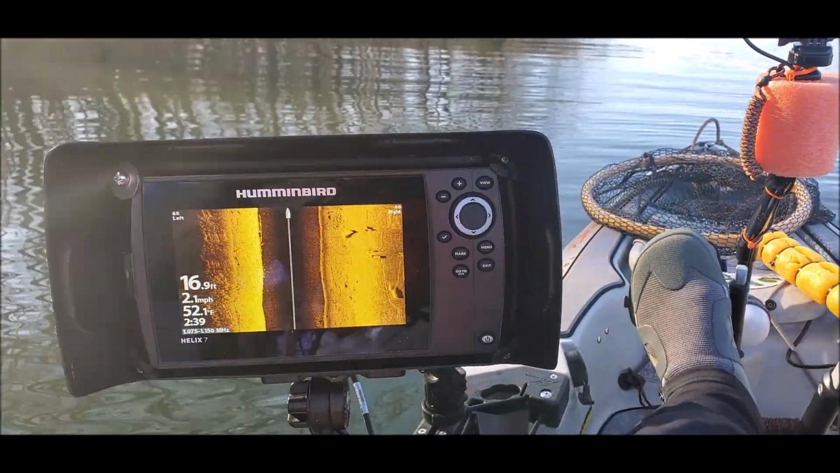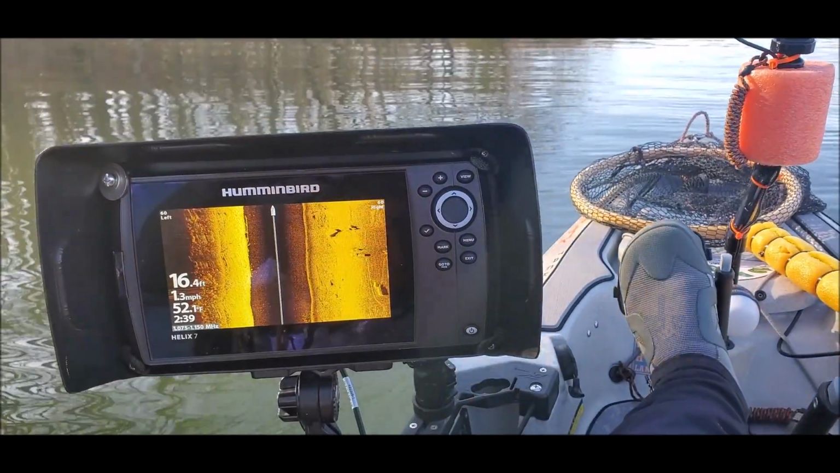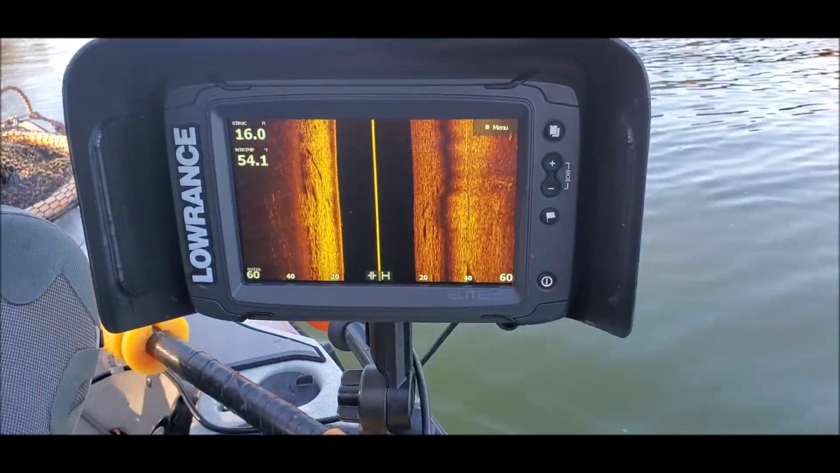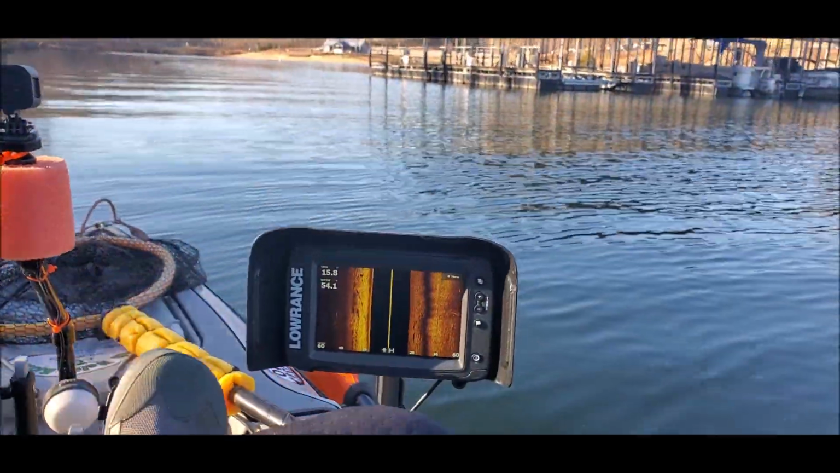So the Humminbird side scan to me looks much better. Again, this is the Lowrance on automatic settings.